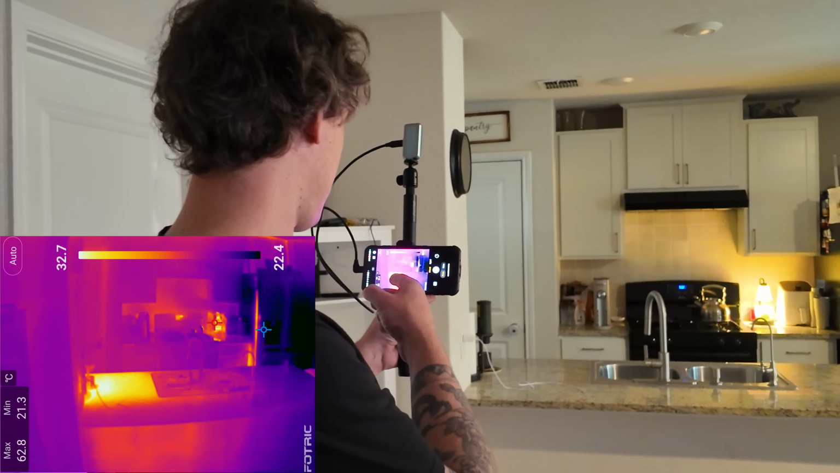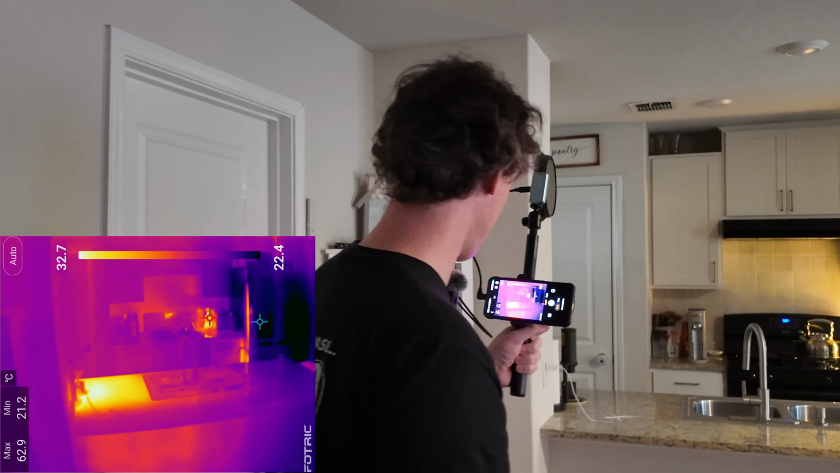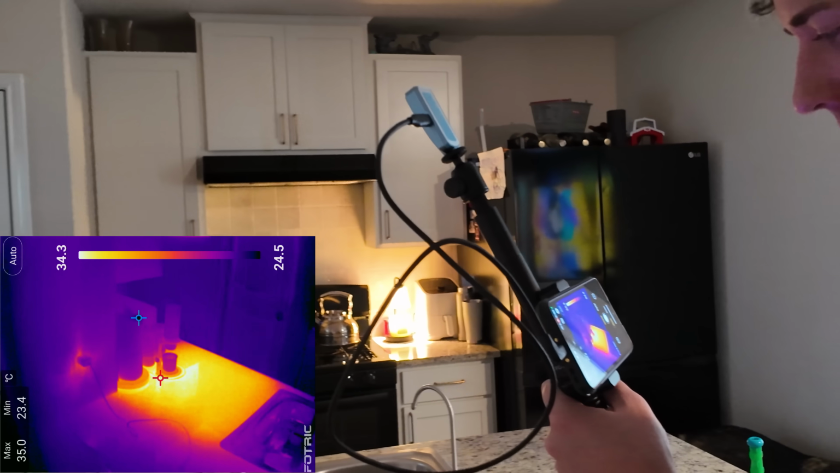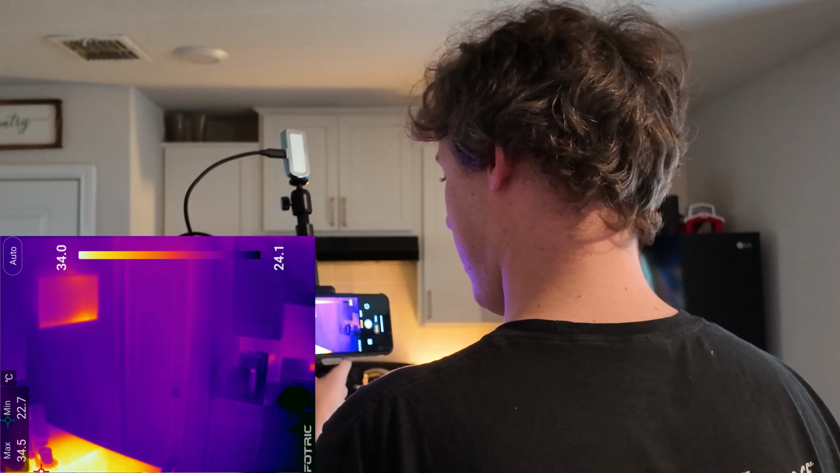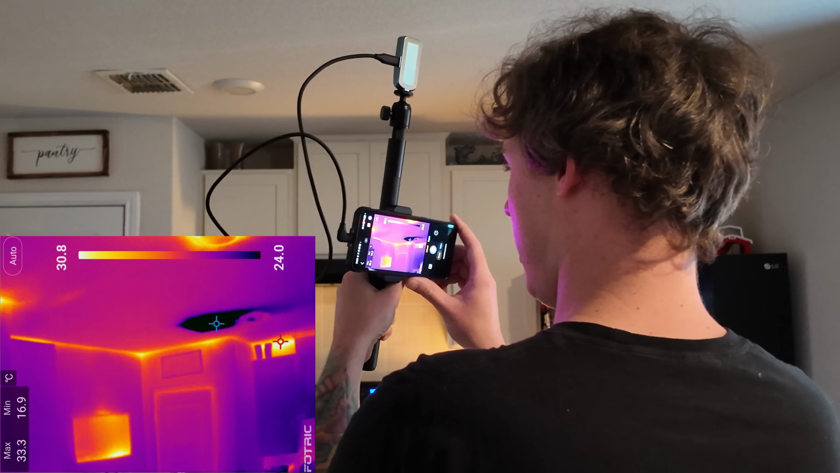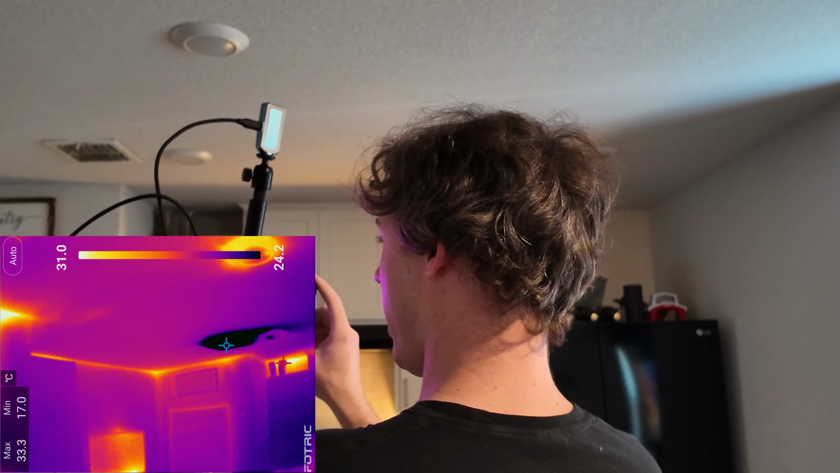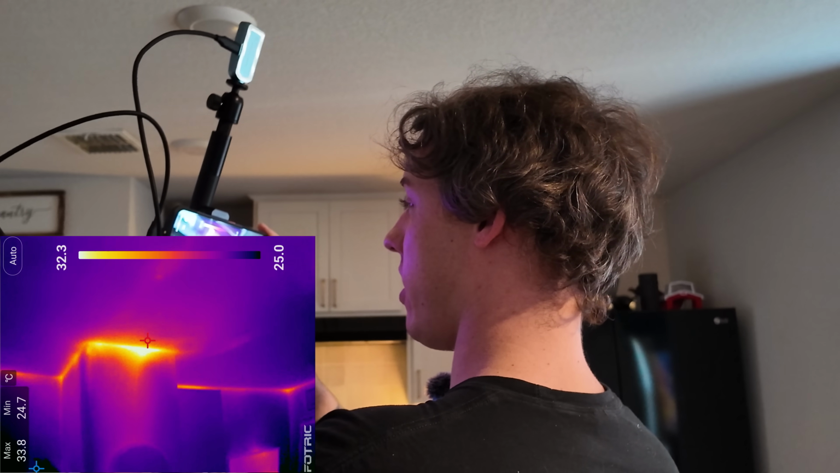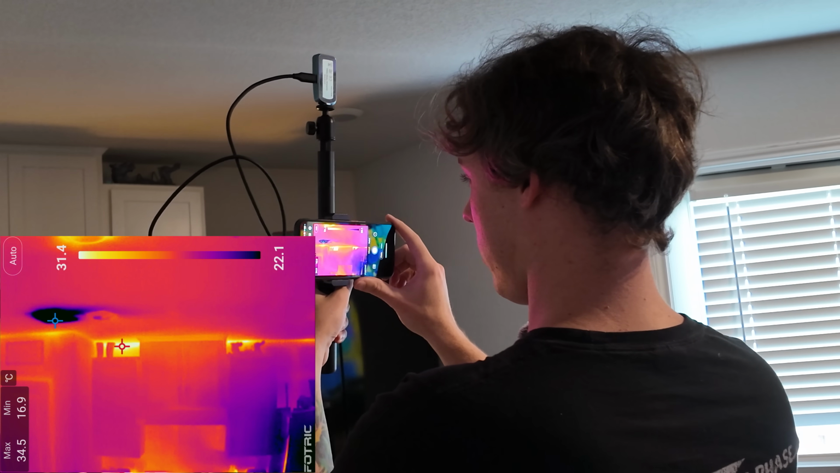For some reason, the sink is hot. Why is it so hot right there? What's going on there? What is that? Whoa, the dishwasher's warm. The dishwasher's underneath there. Okay. There's our calendar over there. Got a little heat. If you take a look up there, you can see the AC vent is nice and blue. And all around the edges of the house, you can kind of see the heat seeping in, especially right here. Up there, behind the cabinet, they definitely missed some insulation there.